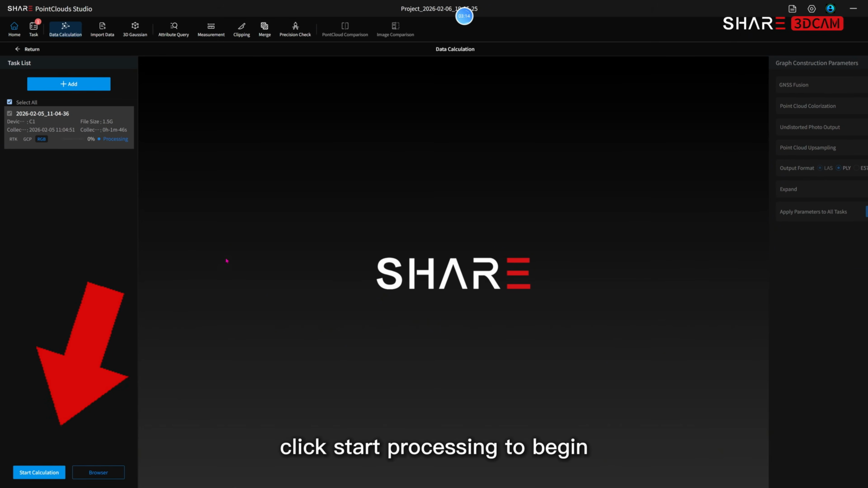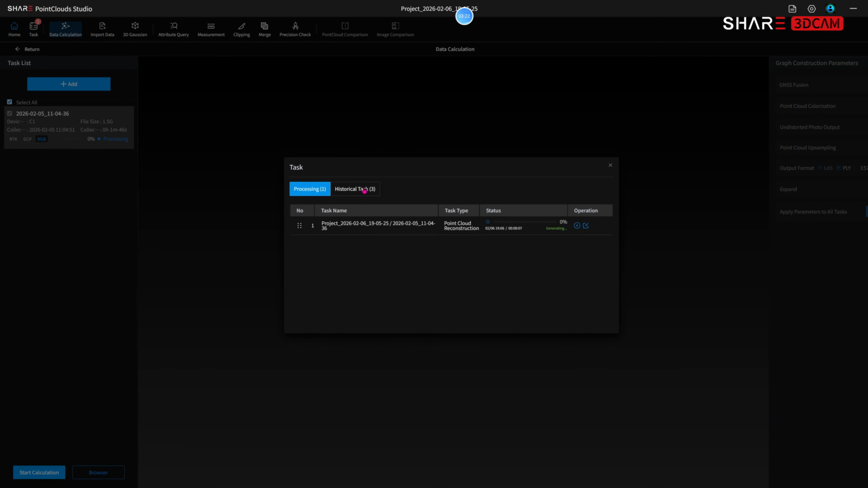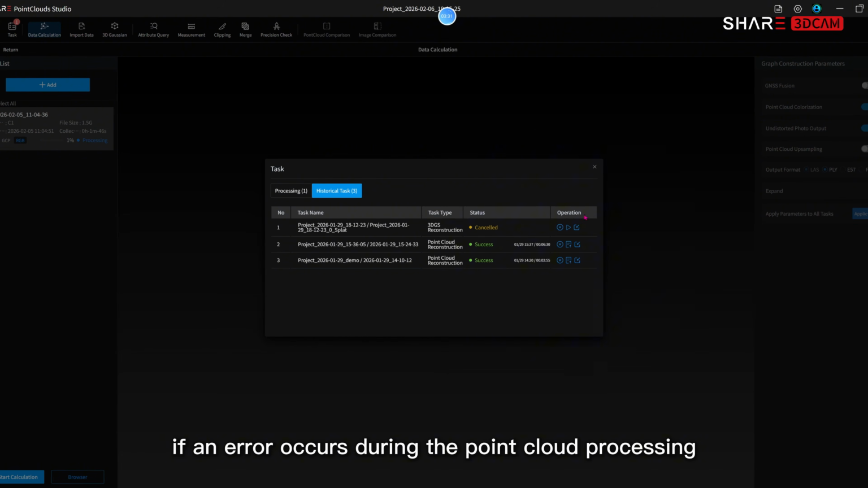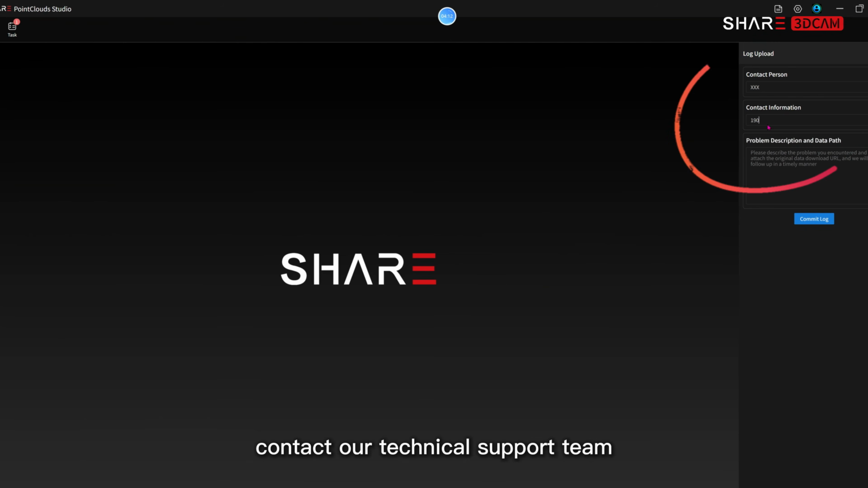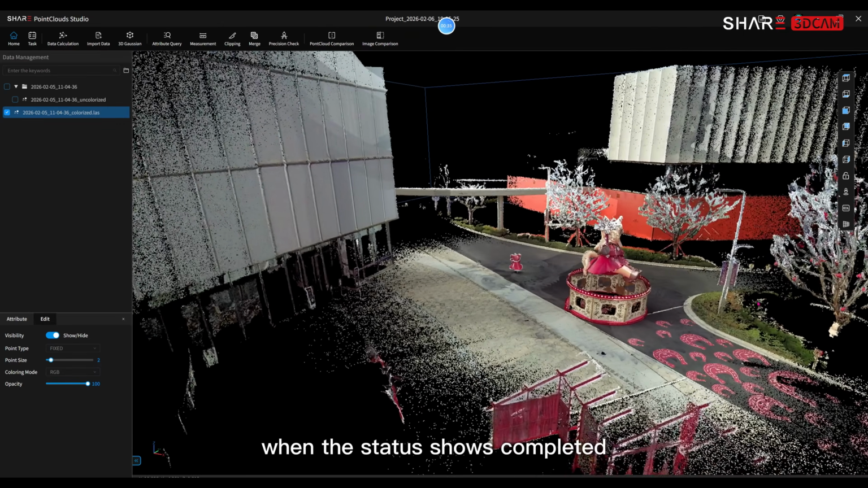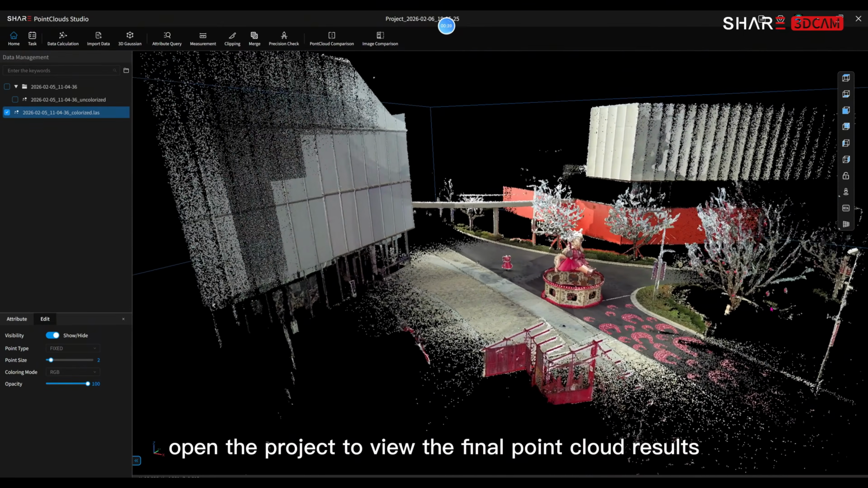Click Start Processing to begin, and monitor the processing in the task window. If an error occurs during the point cloud processing, click Upload Logs in the task history and contact our technical support team. When the status shows completed, open the project to view the final point cloud results.